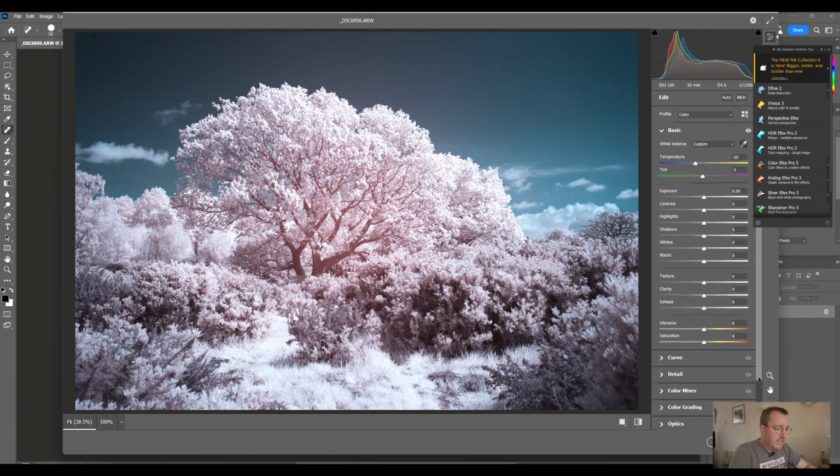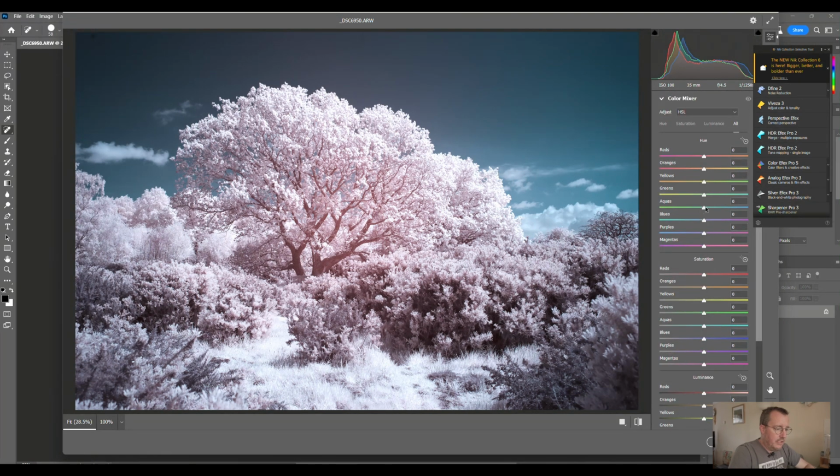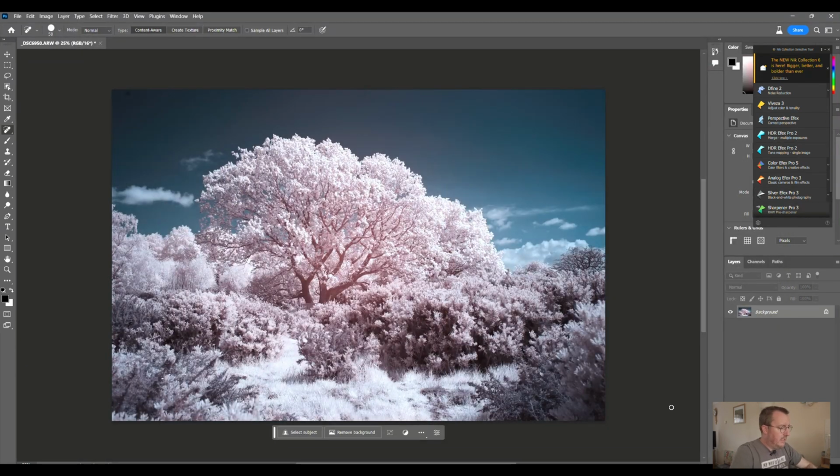You can also do that if you need to by going to the colour mixer, and usually it's this aquas slider. If you turn that more towards blue, it would get rid of that colour that was in there earlier. And again, you can play with the blue slider, but in this case it's taking it either green through to purple, so we'll leave that where it is. Okay, so that'll do for a quick edit on that, just so we can see the effect. I won't spend ages on these.